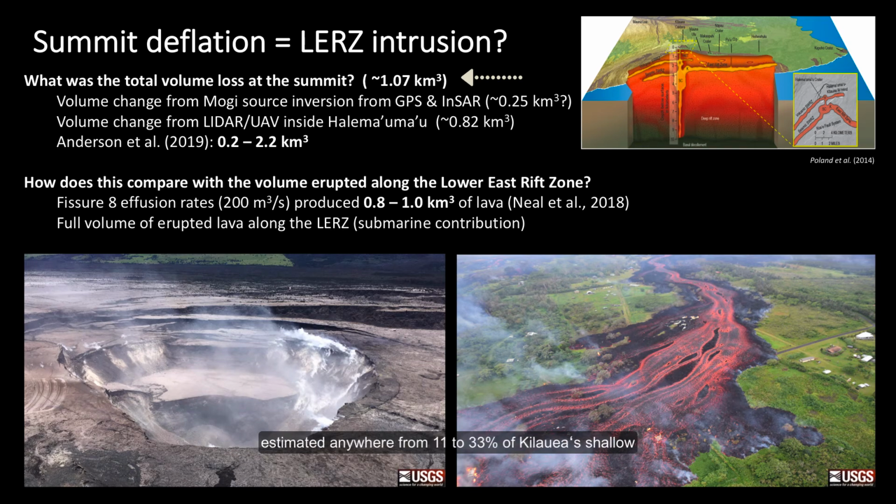2019, where they estimated anywhere from 11 to 33% of Kilauea's shallow magma reservoir was evacuated by the end of the eruption. And these numbers basically boil down to a summit volume loss of about 0.2 to about 2 cubic kilometers. So then we ask, how does this compare to the volume erupted along the lower East Rift Zone? Effusion rates from fissure 8 produced anywhere from 0.8 to 1 cubic kilometers of lava. And then we still don't quite know the full volume of erupted lava along the East Rift Zone or the